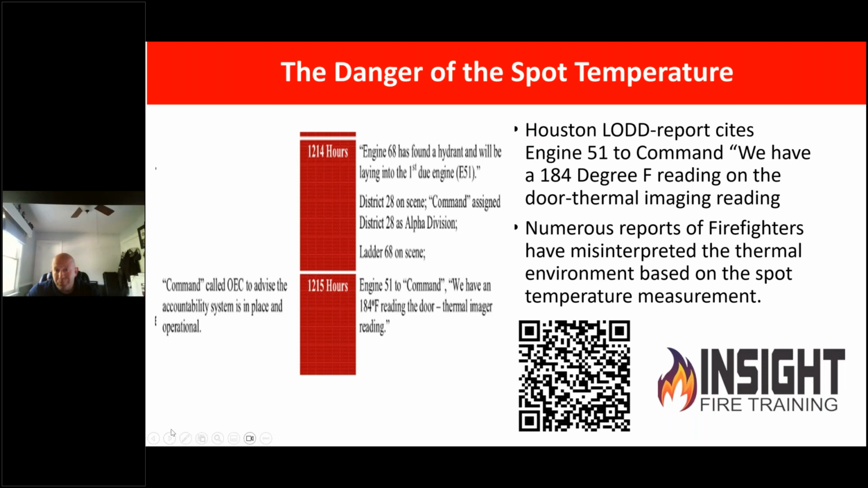Why is that true? I need you to do some homework because this is an epidemic in the fire service. It's our most read article on our website, The Danger of the Spot Temperature. It quotes a line of duty death from Houston. You need to read about it, check that QR code, go to that article, pay attention to the word emissivity, distance to the target, all the things that can interfere with you seeing the correct temperature. You're using a qualitative device that sees apparent temperatures, not exact measurements.